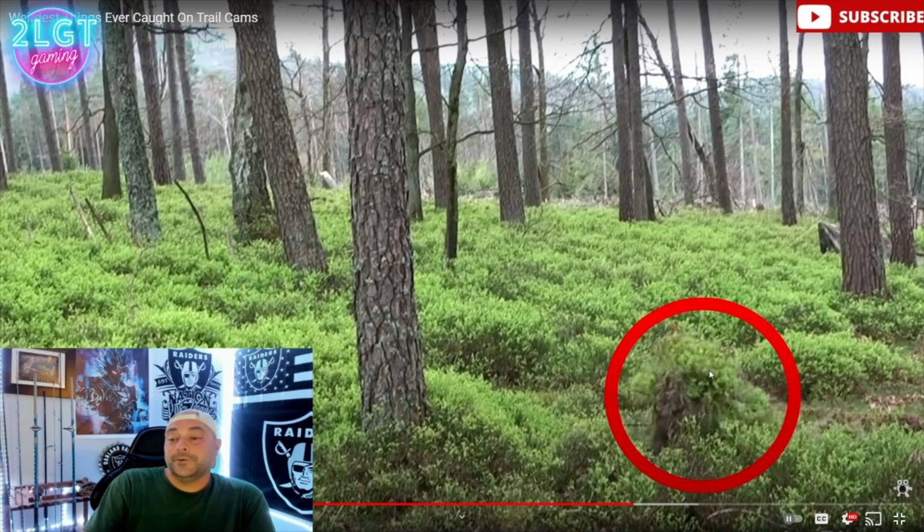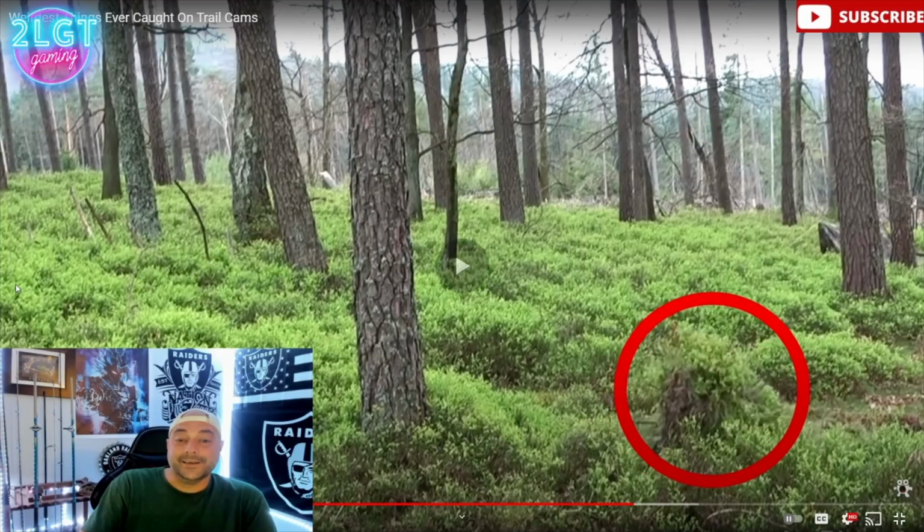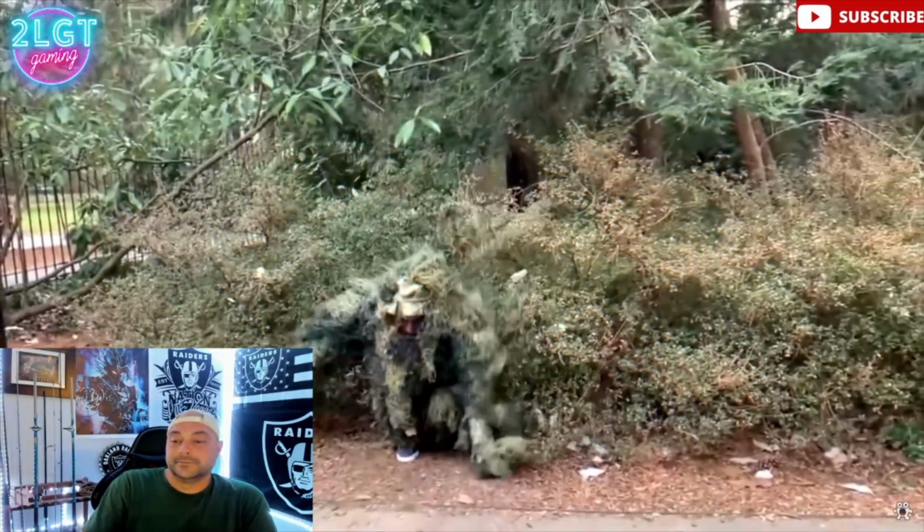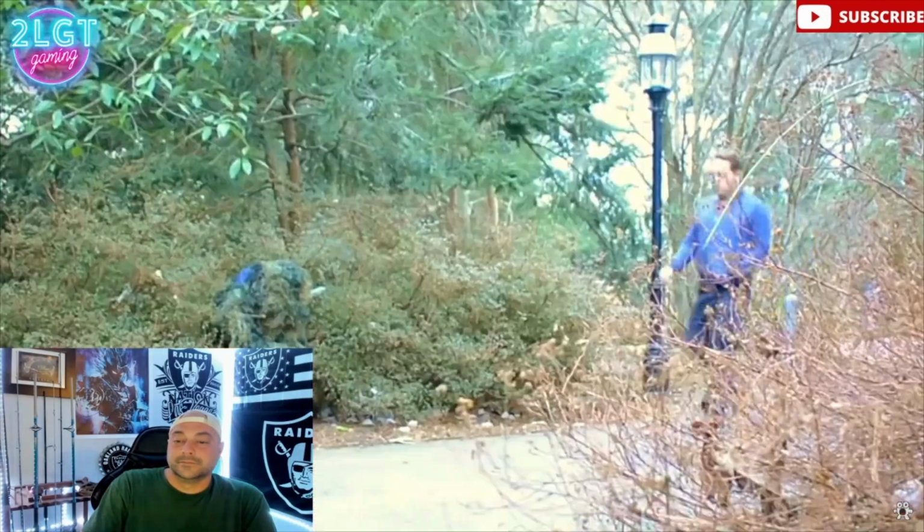Those ghillie suits are cool as shit, man. I love them, I'm not gonna lie. You could totally hide out. If you get the right kind and you're in the right kind of little field, you will disappear completely.